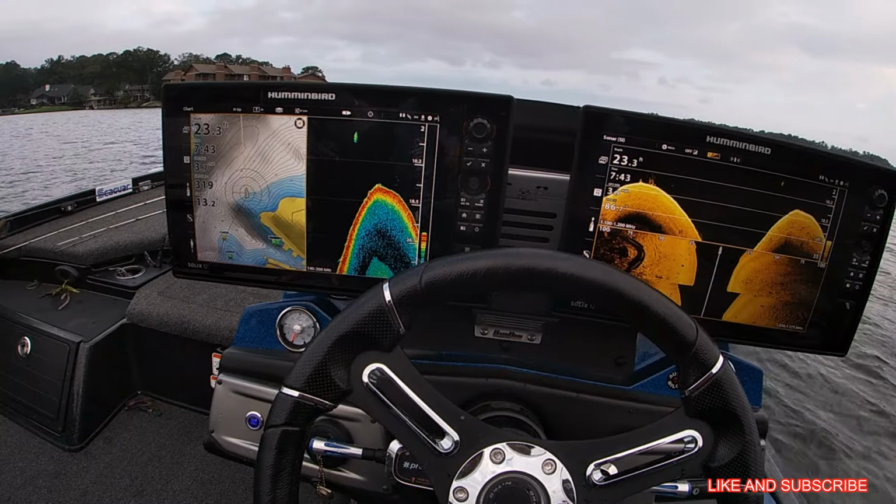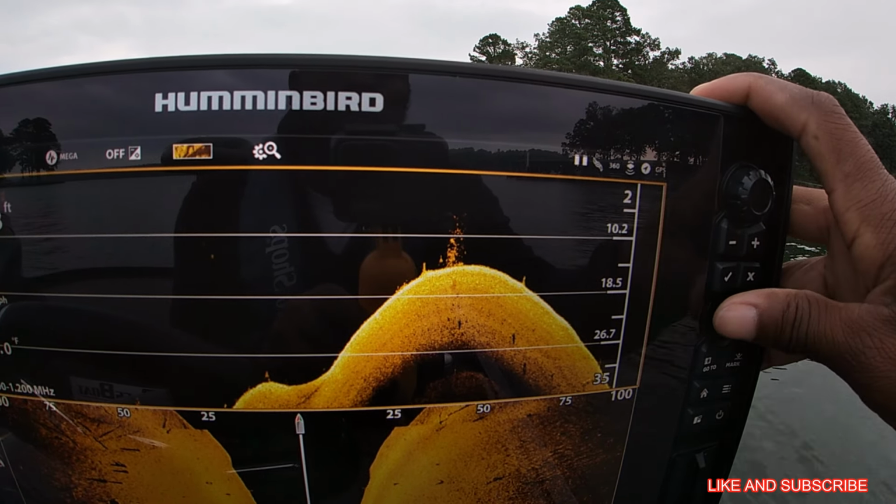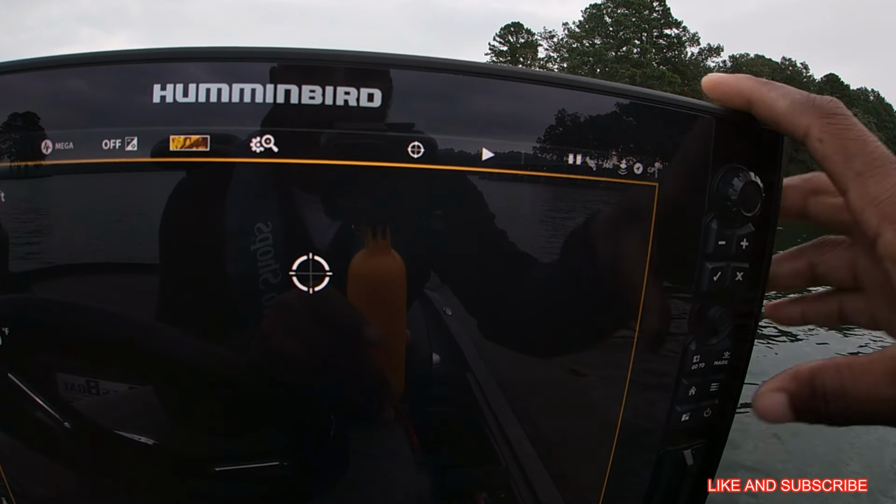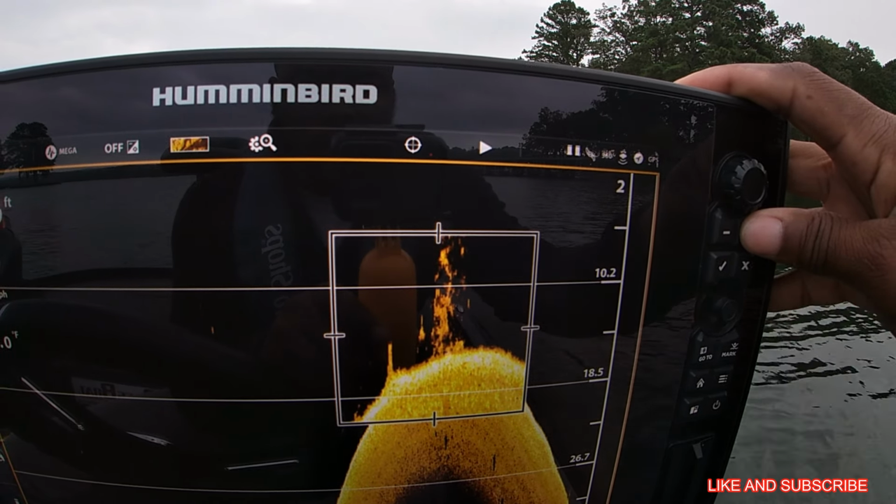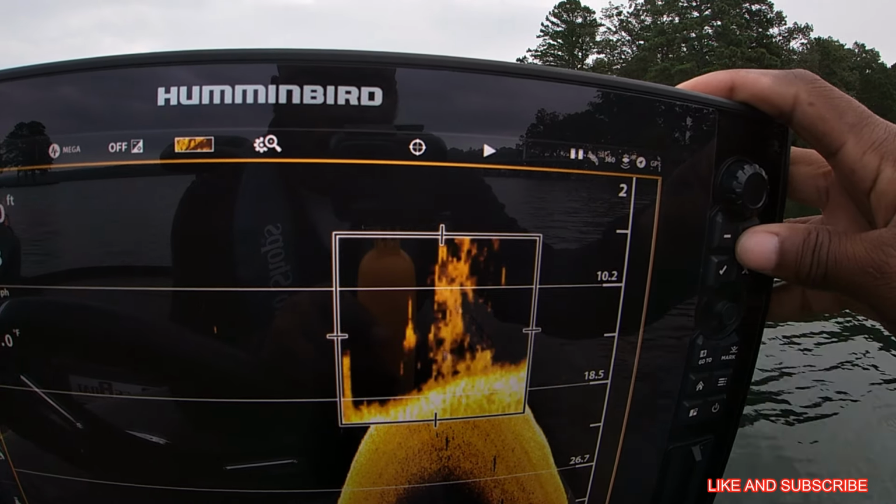If I wanted to get a better picture of it, I'll just click on the down imaging. I can make the screen larger if I need be, run that cursor over it, zoom in, that way I can get a bigger picture of it, just to look at it, see the individual fish in there. Big one right there, and then you got some smaller ones at the top. And I just keep doing that on each point or whatever I'm scanning, just to find some stuff to fish.